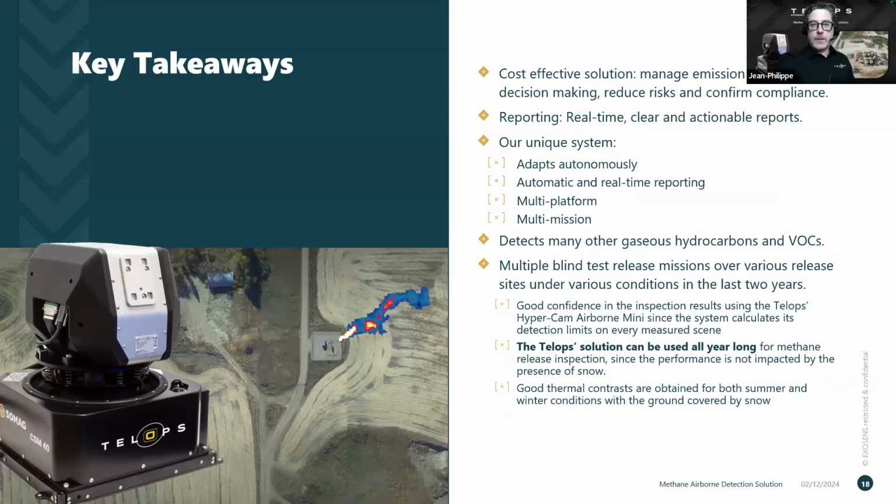So key takeaways here, before I leave you with the rest of the team. Our system does allow you to pick up methane emissions over your sites in a cost-effective manner. It's multi-platform. You can use it in different types of aircraft and it detects not only methane, but any other hydrocarbons that have an infrared signature. And the results that we managed to get so far are very good. So there you go. Thank you for your time. And if you have any questions, let me know.